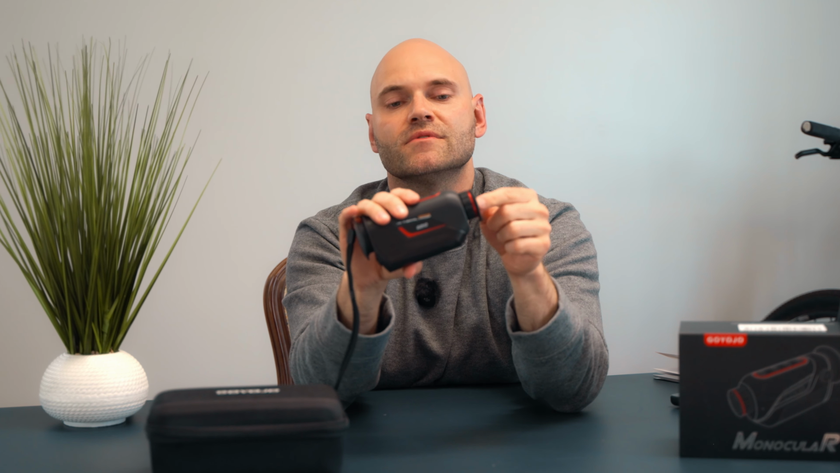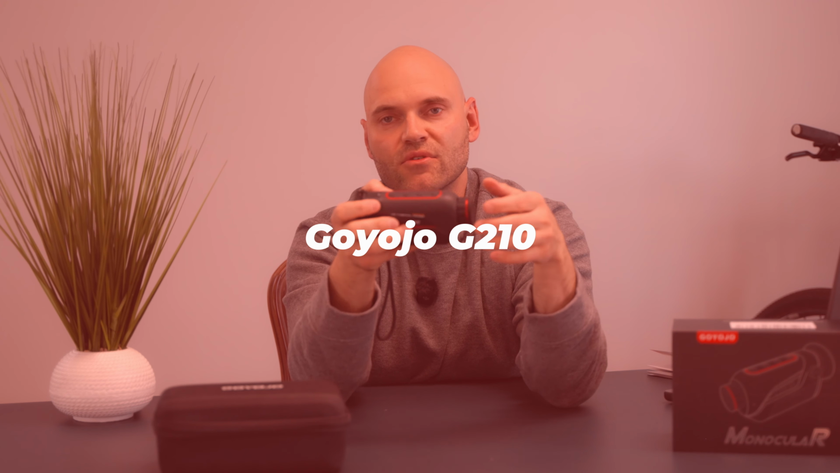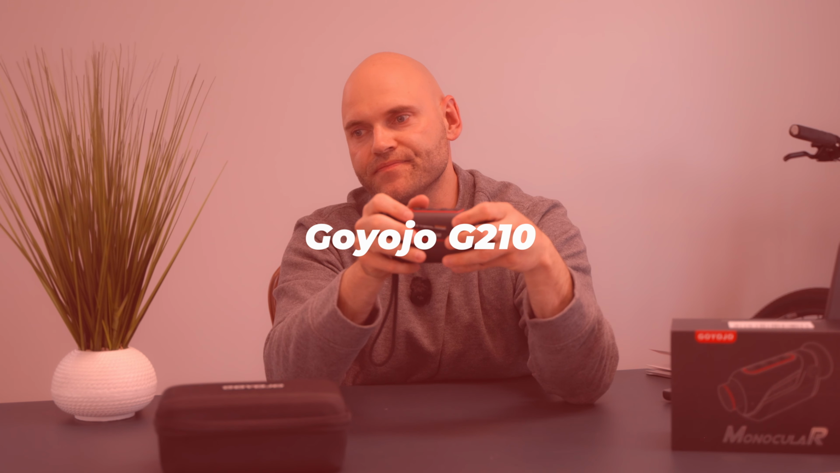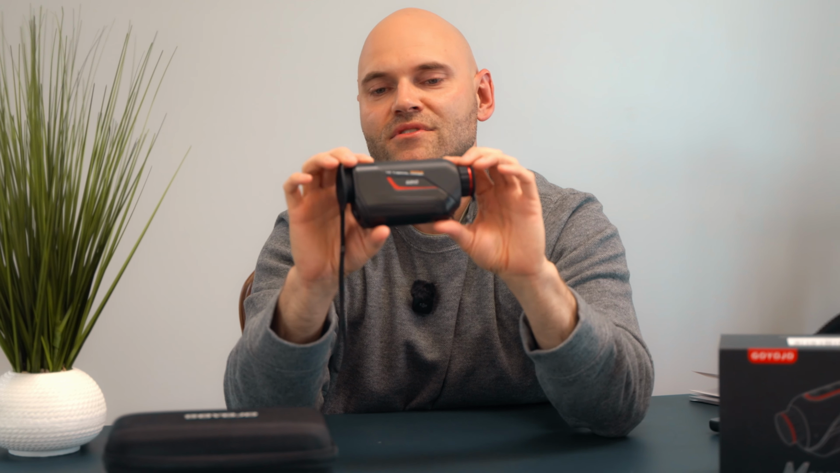So if you're looking for something like this at an affordable price, this Goyoyo thermal monocular is gonna be for you. This is the G210, but I know they have better options. I don't exactly know what models, but I know they have better resolution also. So if you're looking for something better, probably the optics will be better, maybe the detector will be better also. So you will have to look for it. For my use, this is more than I need.